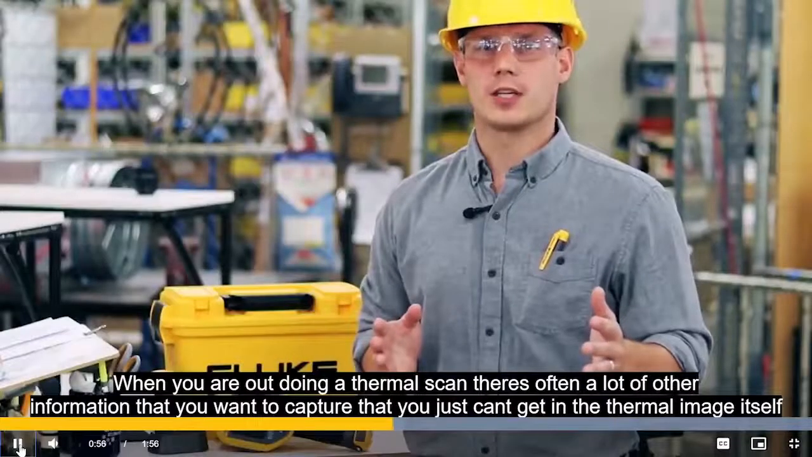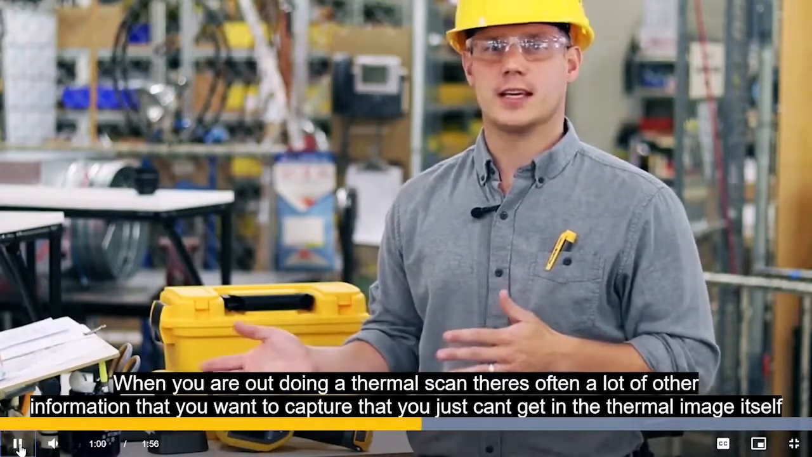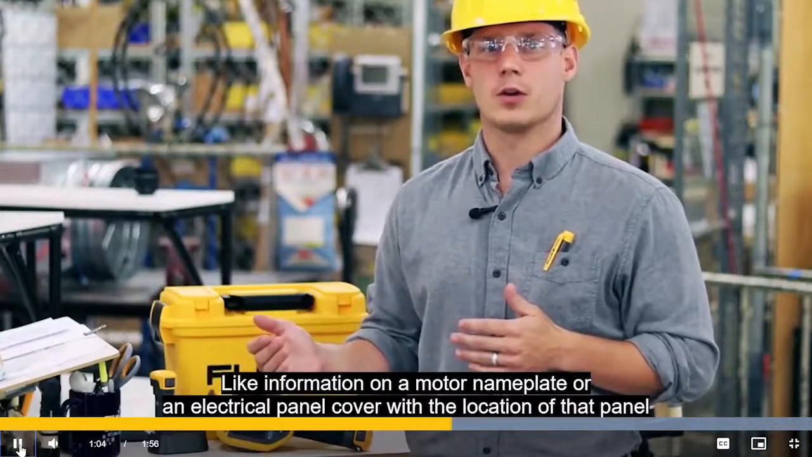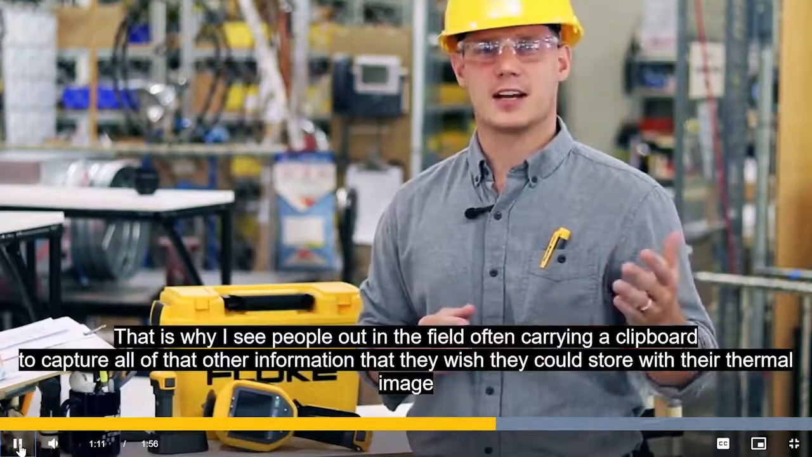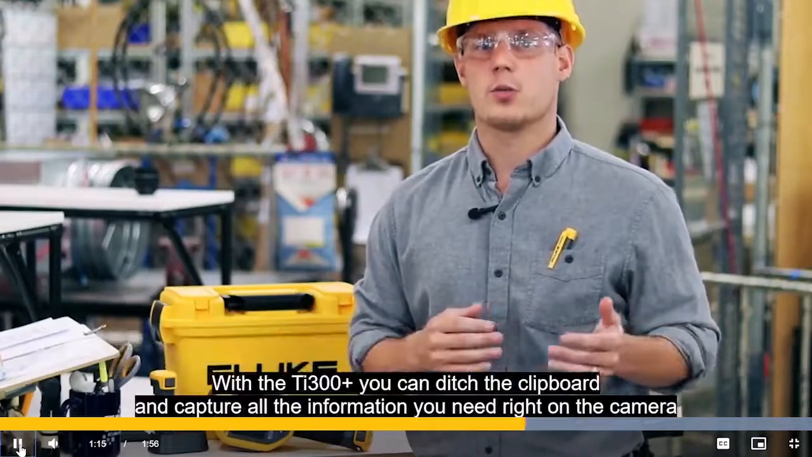When you're out doing a thermal scan, there's often a lot of other information that you want to capture that you just can't get in the thermal image itself, like information on a motor nameplate or an electrical panel cover with the location of that panel. That's why I see people out in the field often carrying a clipboard to capture all that other information that they wish they could store with the thermal image.